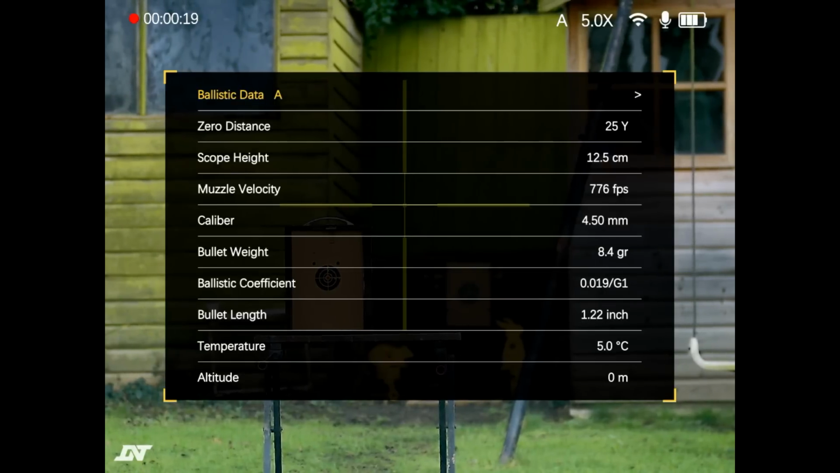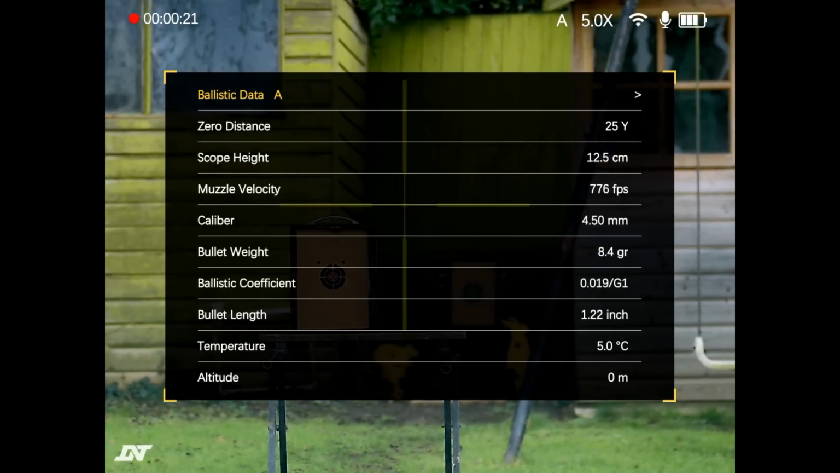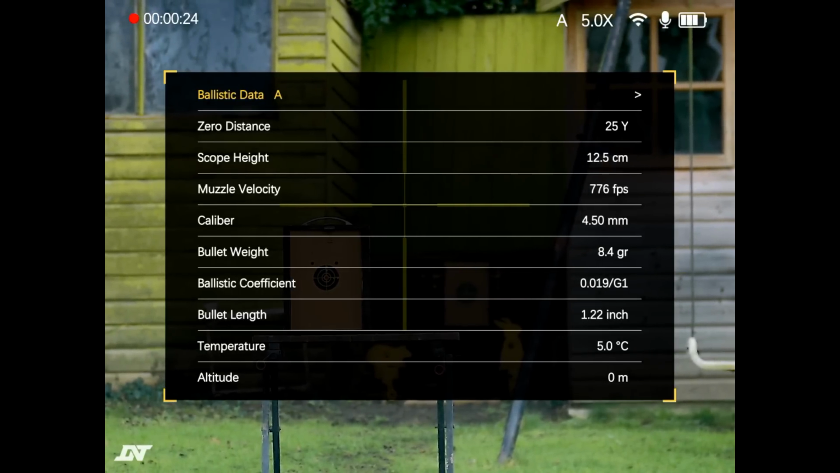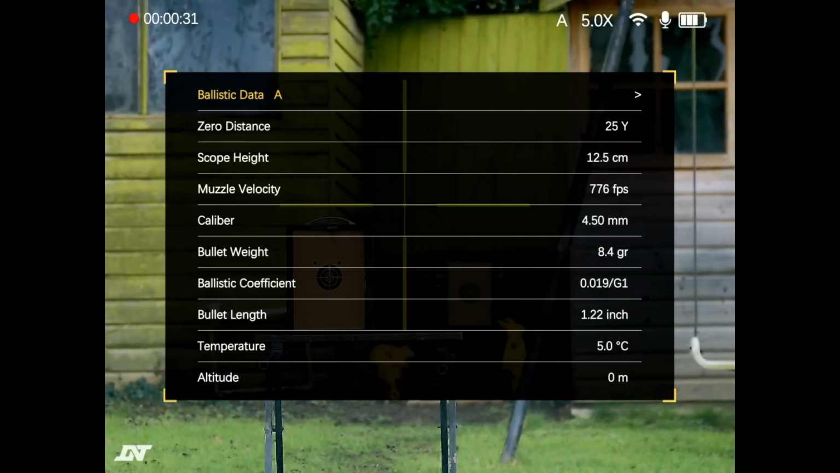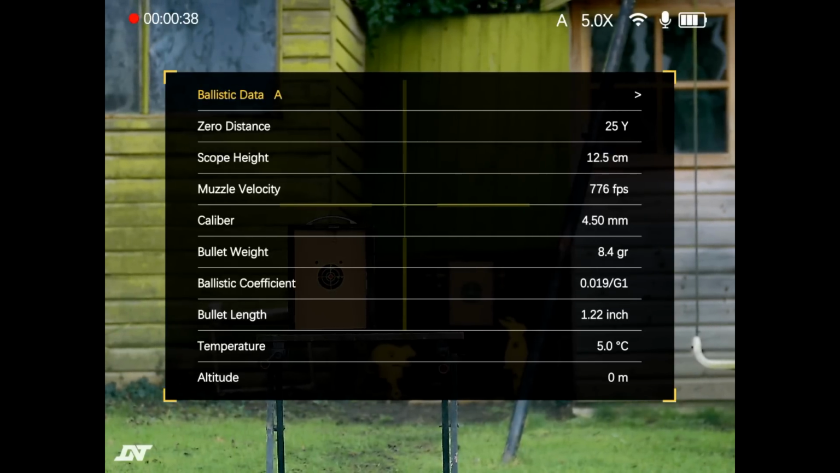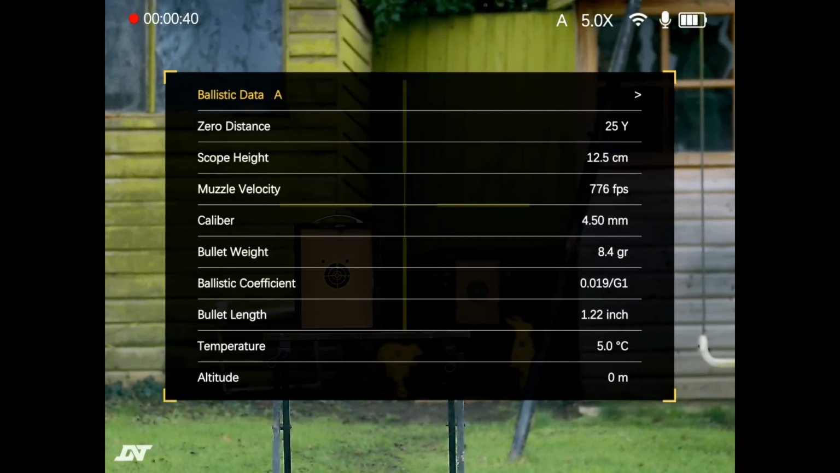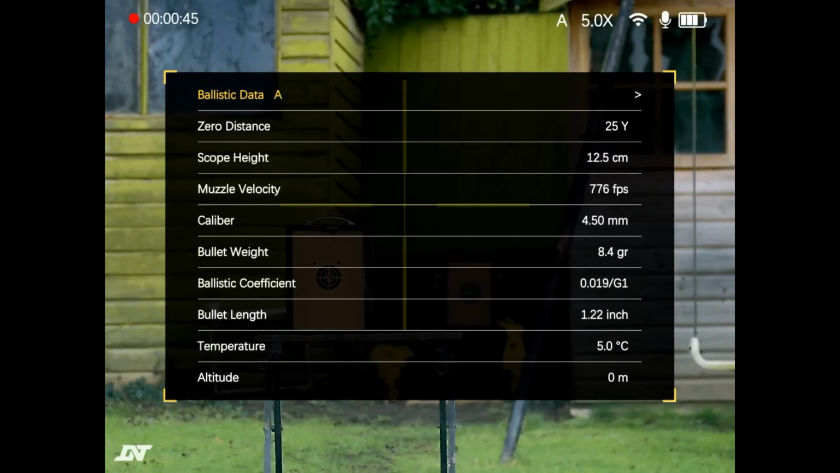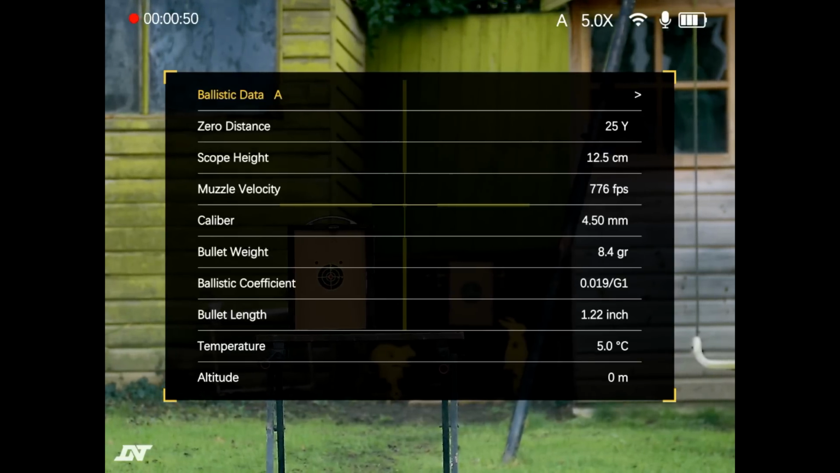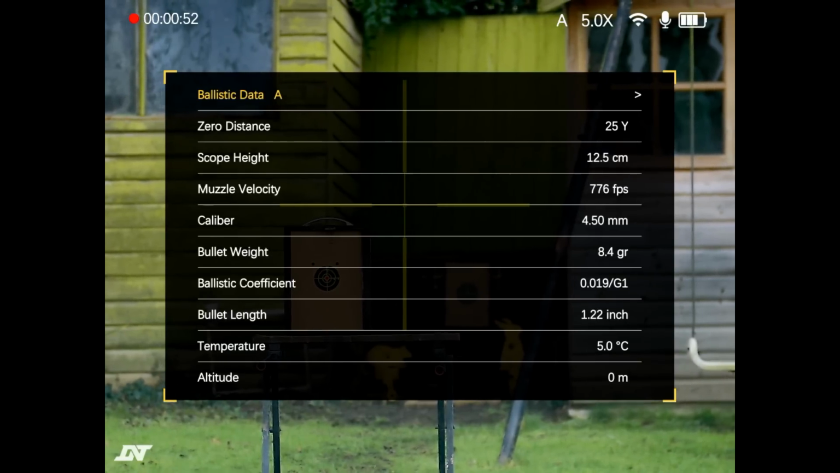Here we are then in the ballistic data settings for setting group A. You can see that I've put all the data in, the zero distance, the scope height, which is quite high on the Ghost, and I've measured that using the tin foil method, which is the correct way of measuring the sight height, not using a ruler, measuring from the centre of the barrel to the centre of the objective lens, which a lot of people will tell you is the right way. You need to use the tinfoil method.